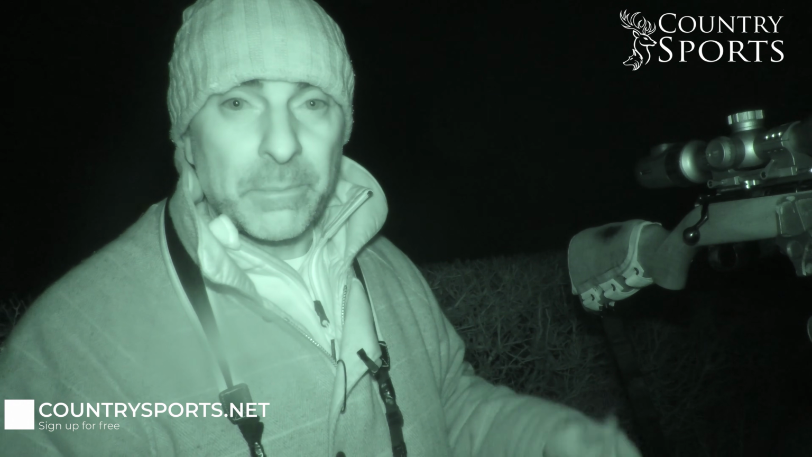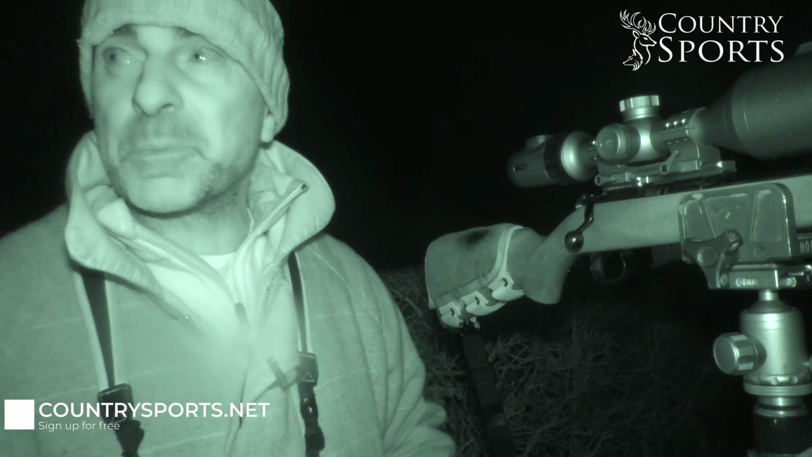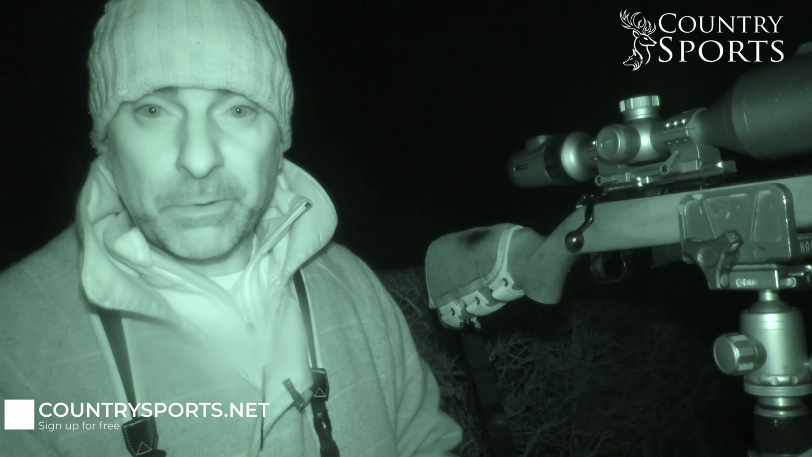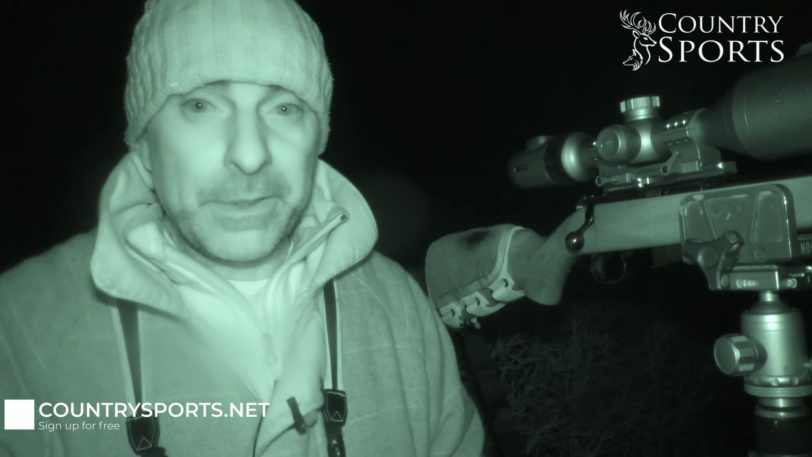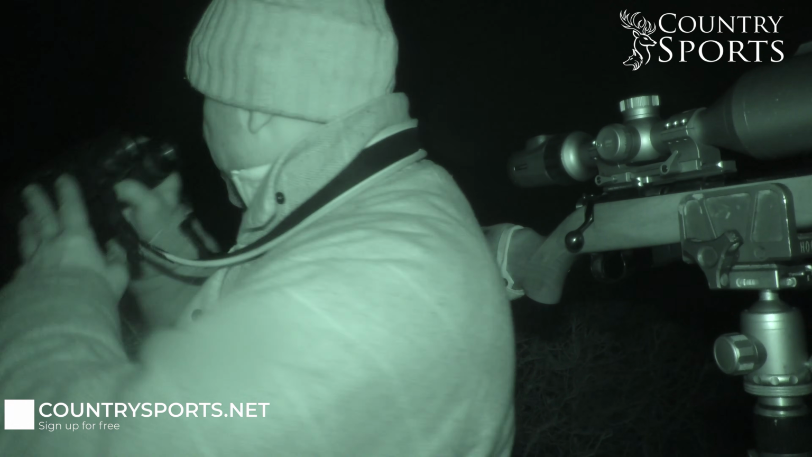Clearly a lot of foxes on this ground to have been able to shoot two in probably 15, 20 minutes. I'm just going to stay put here. Seems to be a good spot, this. I used to shoot a lot of foxes from here actually when I used to shoot with a .223, because they'd come across the field behind me, and also up out the ditch just at the bottom, same as that last one just did. Same as both of them did actually, for that matter.